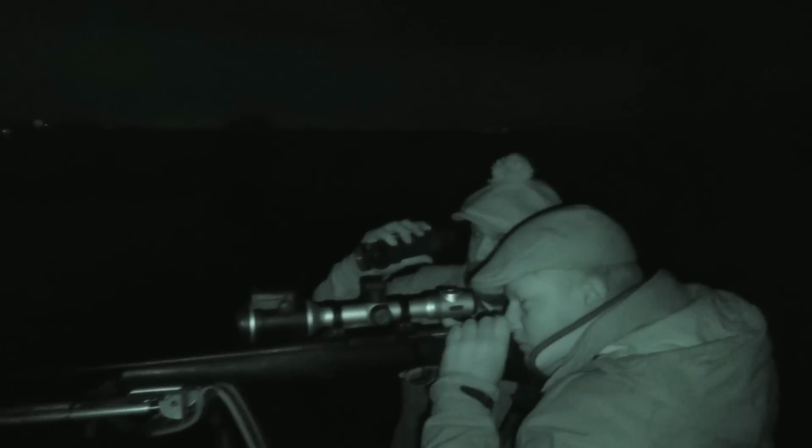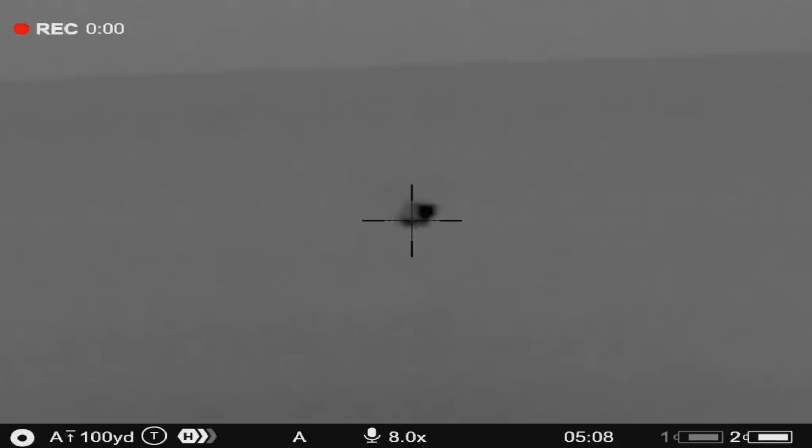Just to the left a bit. That's it, mate. Up on the back there. I think he's about to sit down. Nice, mate. Nice shooting. Good work, mate.